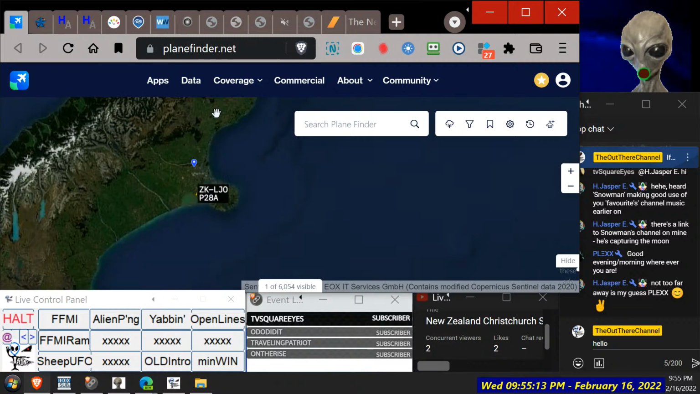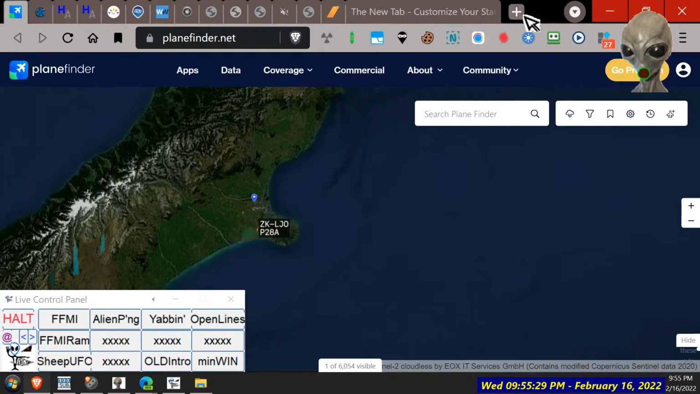It's got a cookie timeout on this. It's like a helicopter or something. It's doing zigzags. Why won't it let us get it? I hate this. Where's the cookie thing gone? Cookie. There it is.